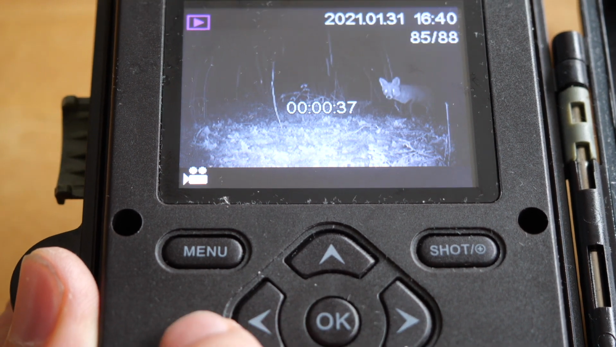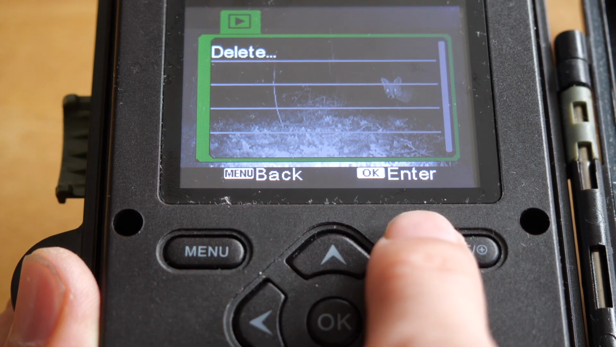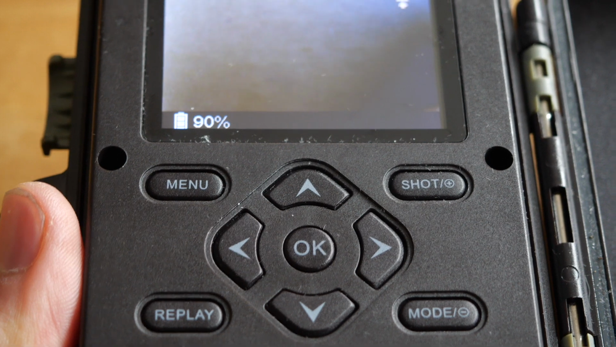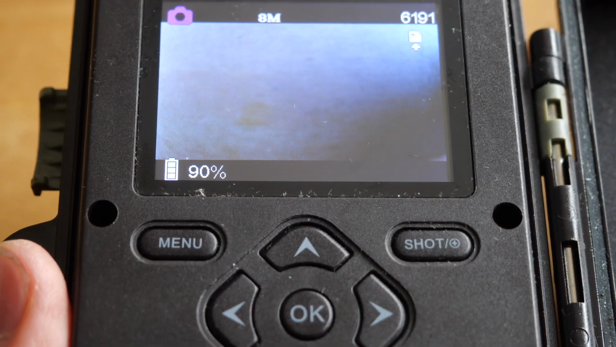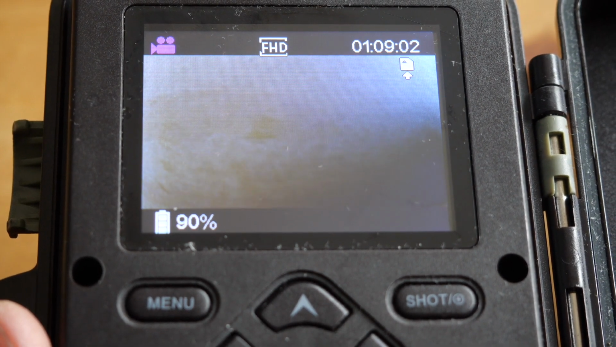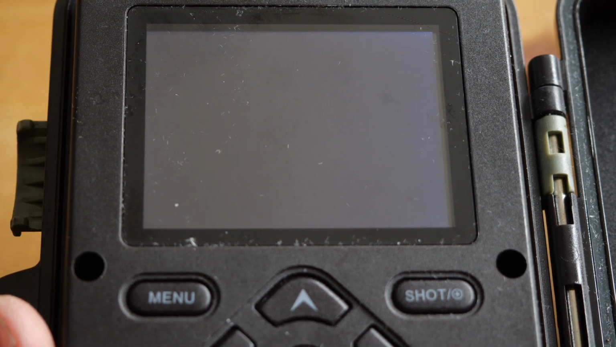Let's say you want to delete that shot, you press menu and it will give you the option to delete. To go back, you press menu. Again, nice and simple. Now if you go onto mode, this will give you the options for different settings, whether you want it on stills, or full HD or 8MB. I would recommend full HD, but again it largely depends on what you really want from the camera.